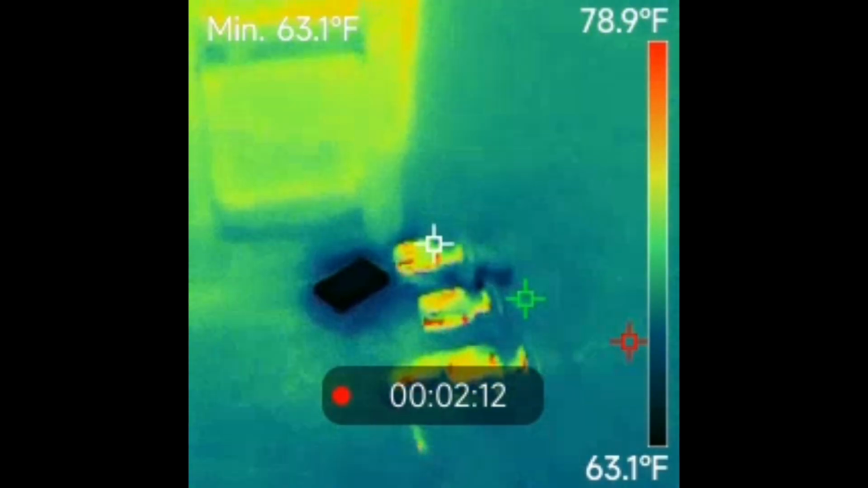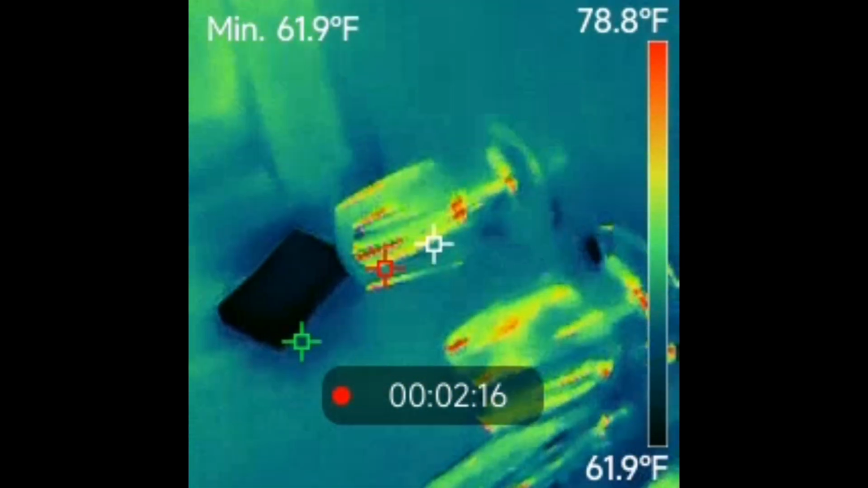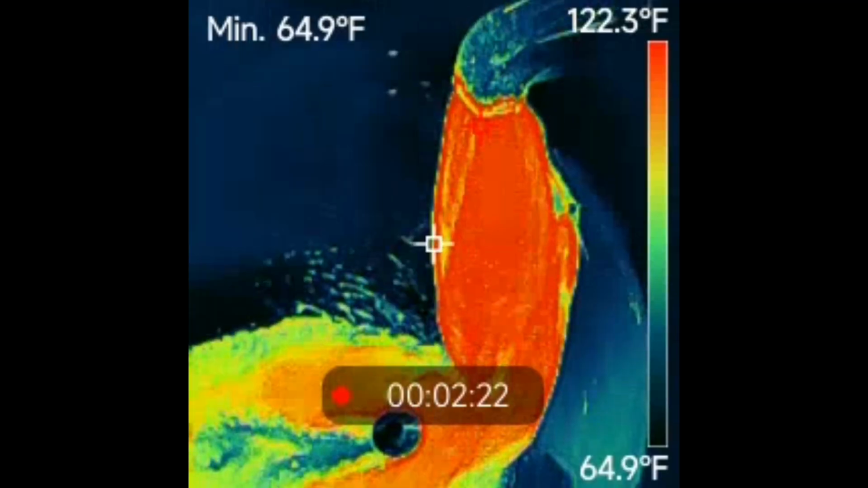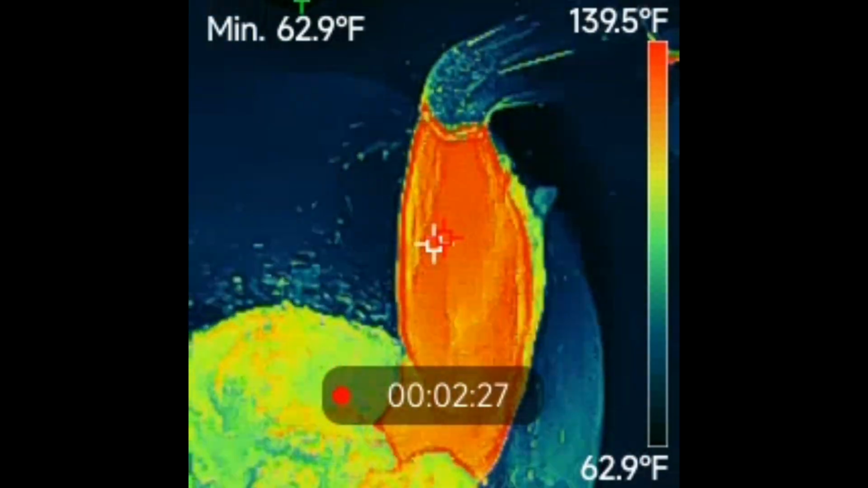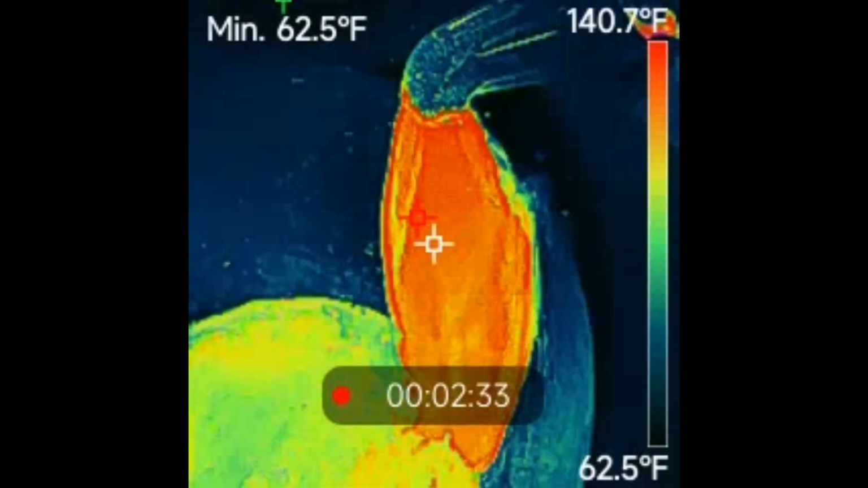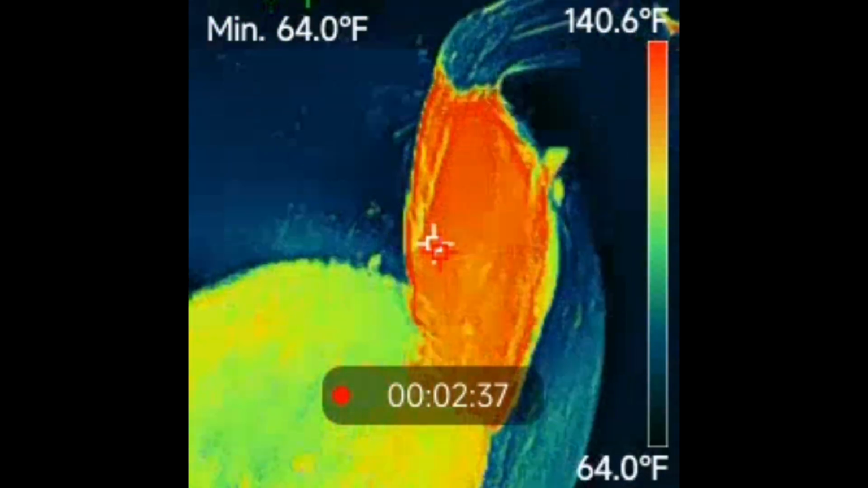Here we are at the bathtub. So here, I'm going to throttle in some hot water to show you guys what it looks like on the thermal camera. Yep, you see how bright red that water is. And then you see the max temp in the top right going up to 139 degrees. It's also pretty cool because you can see each individual water droplet on the camera. Yep, 140 now.